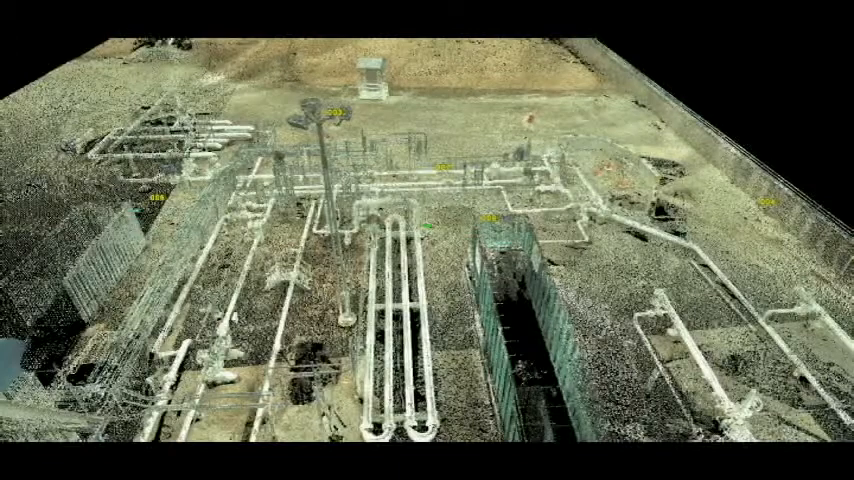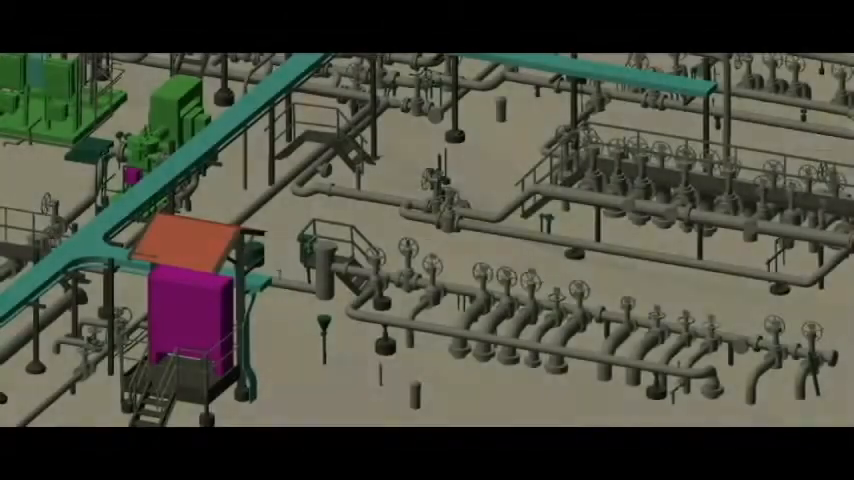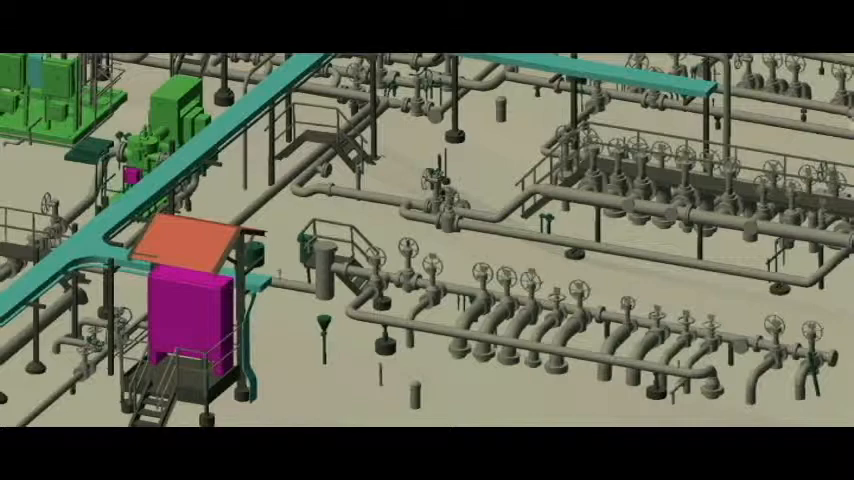Speaking of safety, all of TruePoint's scan technicians have a minimum of OSHA 10 training to ensure they understand safe practices while on site and how to minimize potential dangers associated with these types of facilities. Not only is laser scanning safer, but it can be faster, more complete, and more accurate than traditional methods.